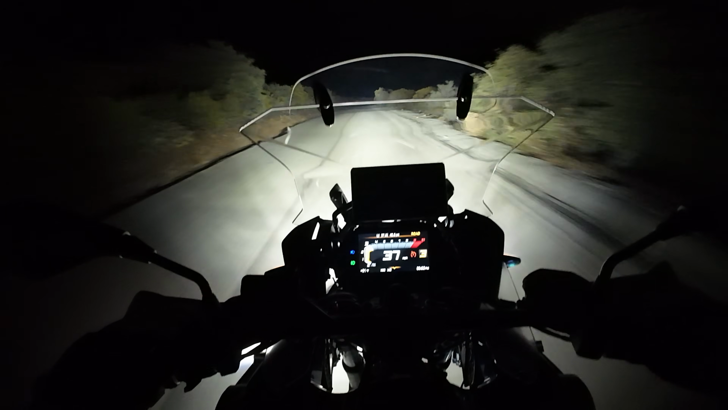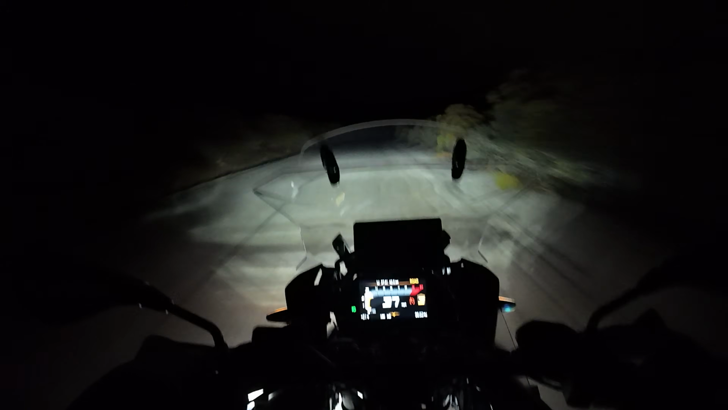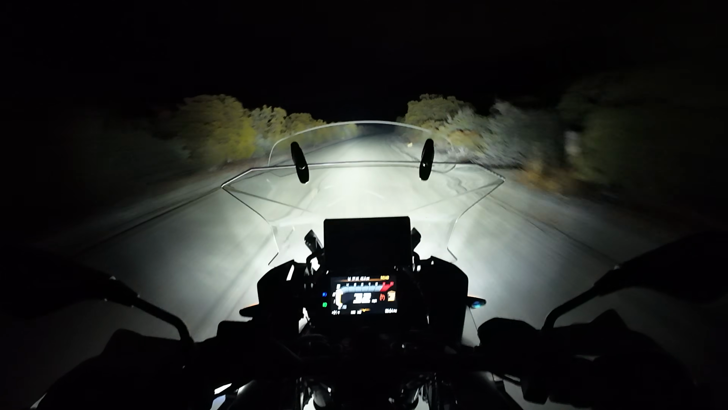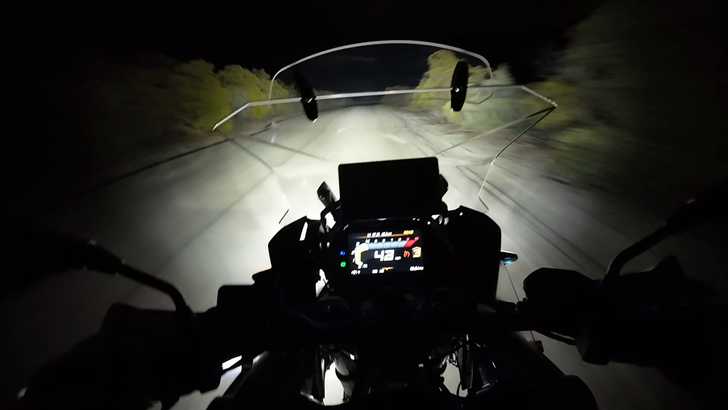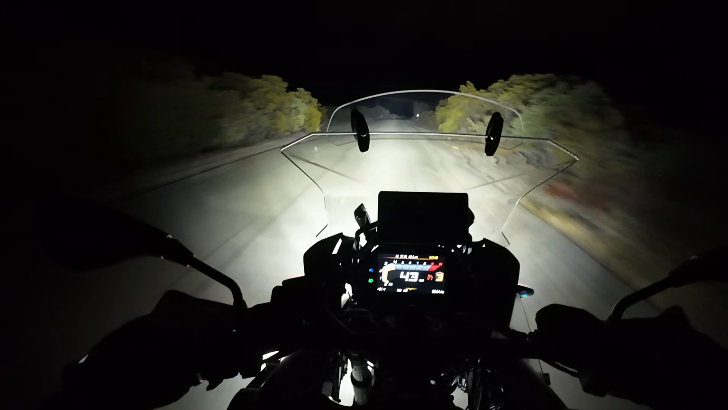What these lights give you is just complete dominance over the nighttime, complete confidence to ride at night. Let me turn them off, or well, down to 10%, and you can see I really can't see what's up ahead very far. Turn on the motorcycle lights. Oh my gosh, I can see everything. It's truly extraordinary. It's almost like riding in daytime in terms of what you can see. It's really phenomenal.